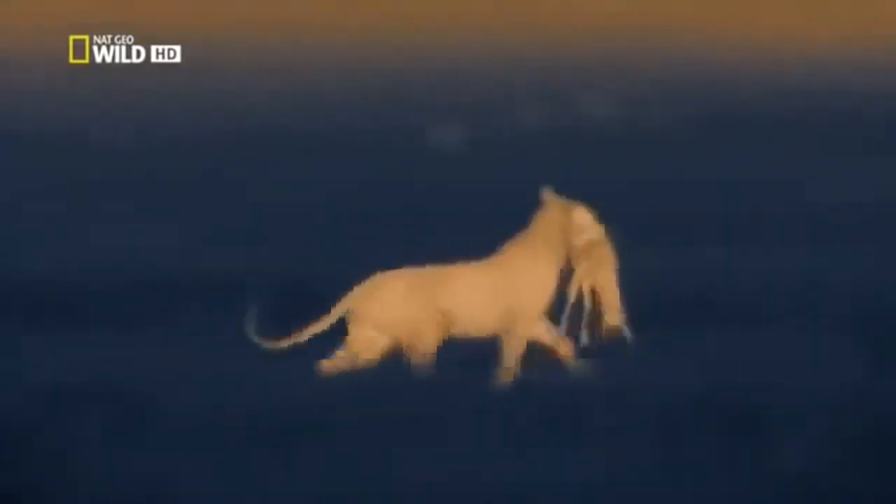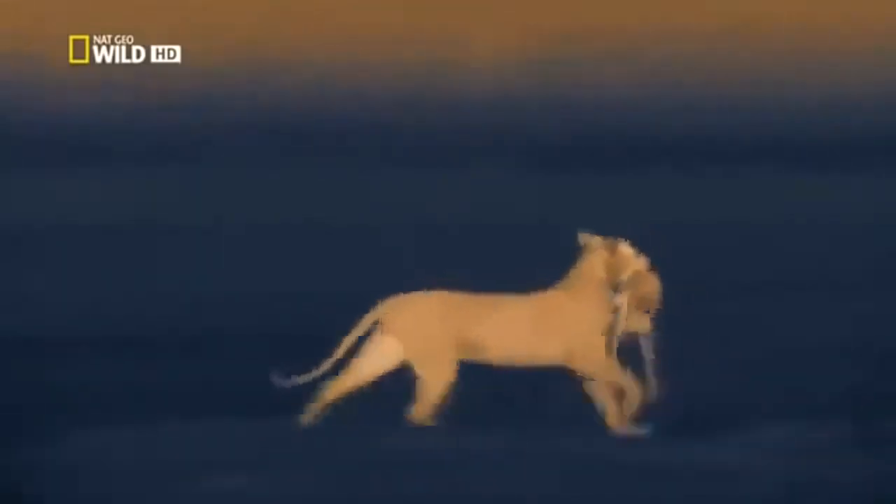She runs down a tiny calf, and this time it pays off. It's a start. Finally, she catches something. This is a kill she can claim entirely as her own. She's passed her first test as an adult.